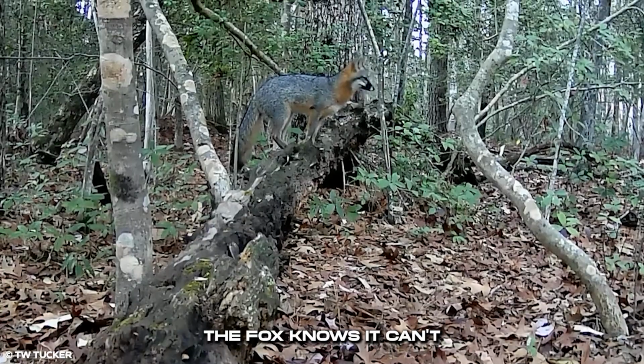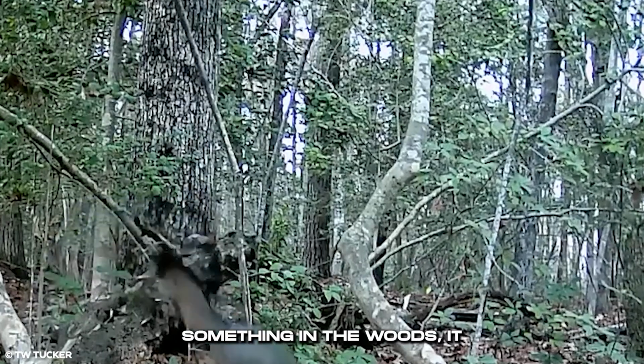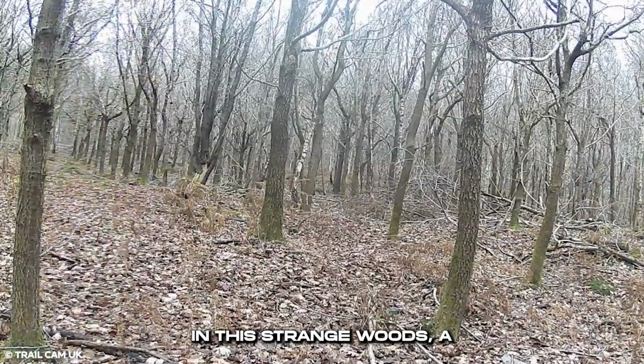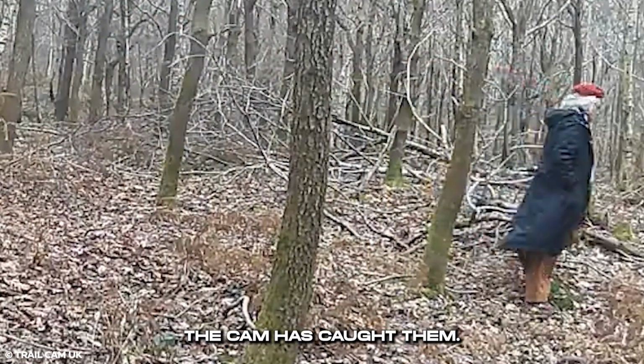The fox knows it can't stay where it is anymore. As if in the thrall of something in the woods, it walks carefully through the fallen dead leaves towards what could end up being its end. In this strange woods, a figure creeps through it. Brace yourself as they go about doing something so disturbing with the awareness the cam has caught them.